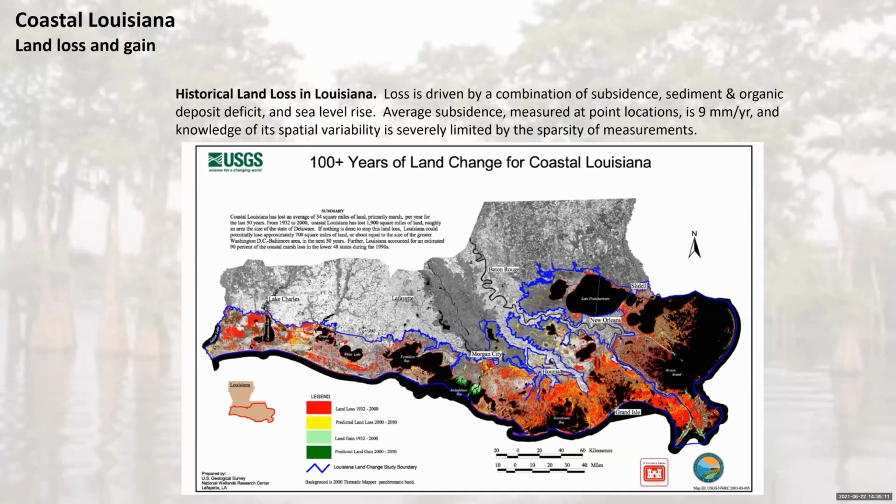As you've probably already seen on a slide, there are a lot of problems with land loss in Louisiana, and it boils down to a combination of subsidence, organic and inorganic sediment deficiency, lack of production of organic soil, and also changes in the sea level.